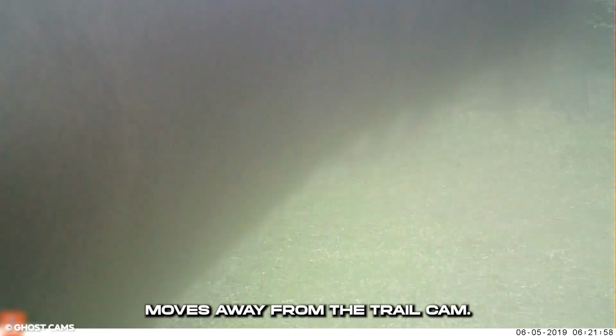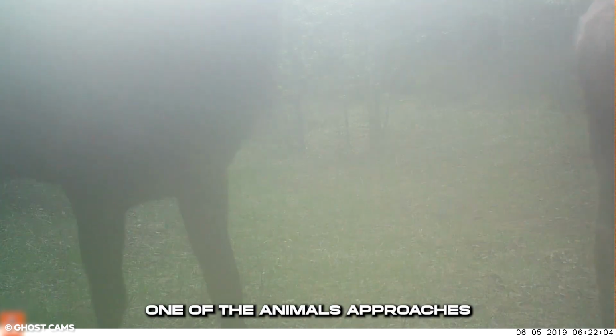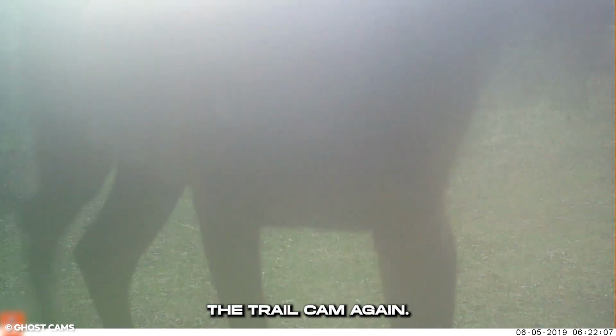It moves away from the trail cam. It's a four-legged tall animal, but there are two present. It's misty in the woods, adding to the strangeness of the situation. One of the animals approaches the trail cam again. It then sniffs and licks the camera.